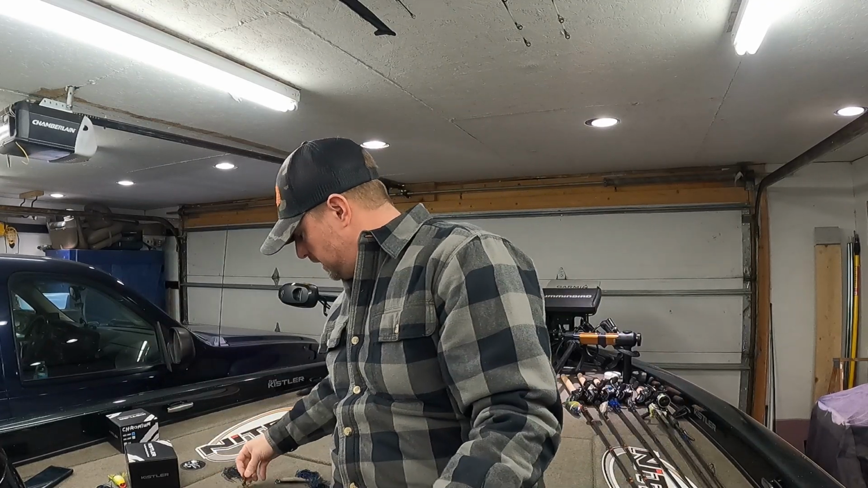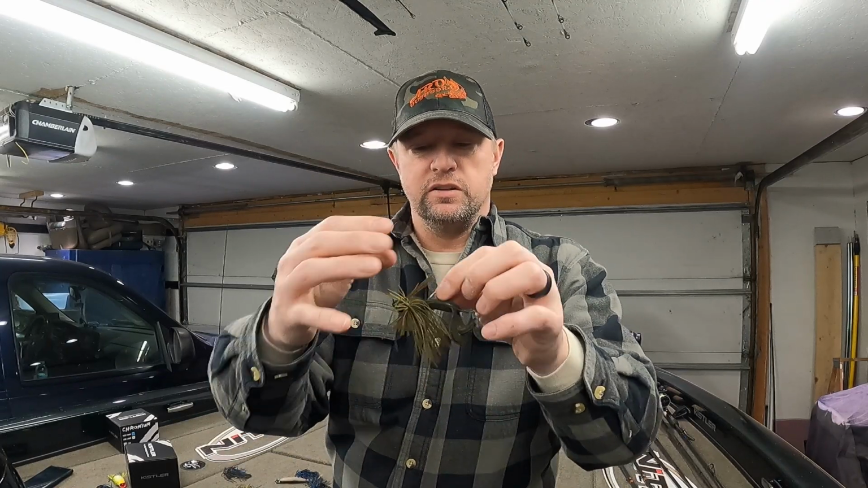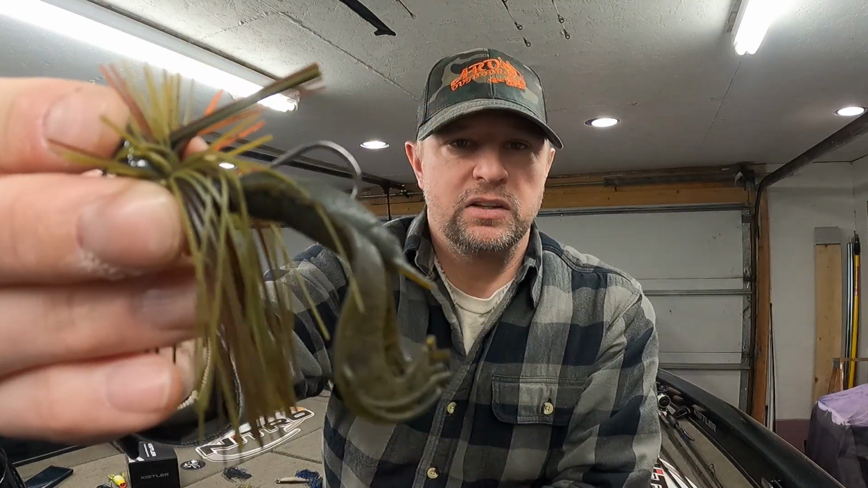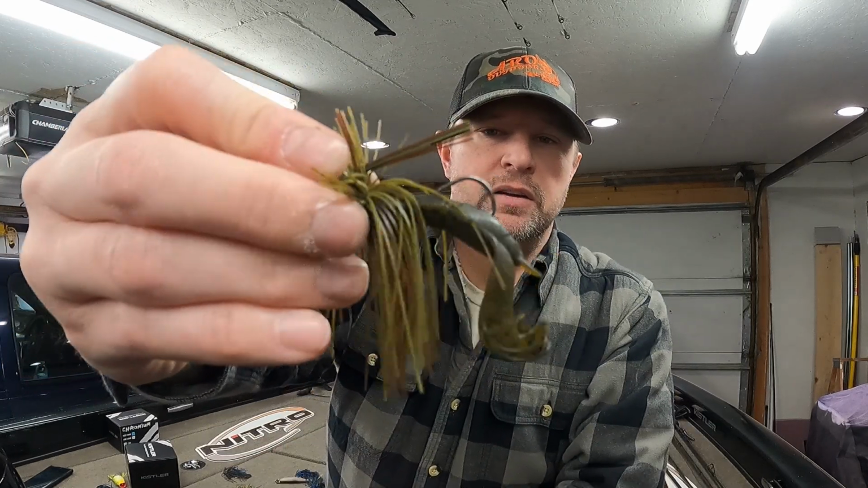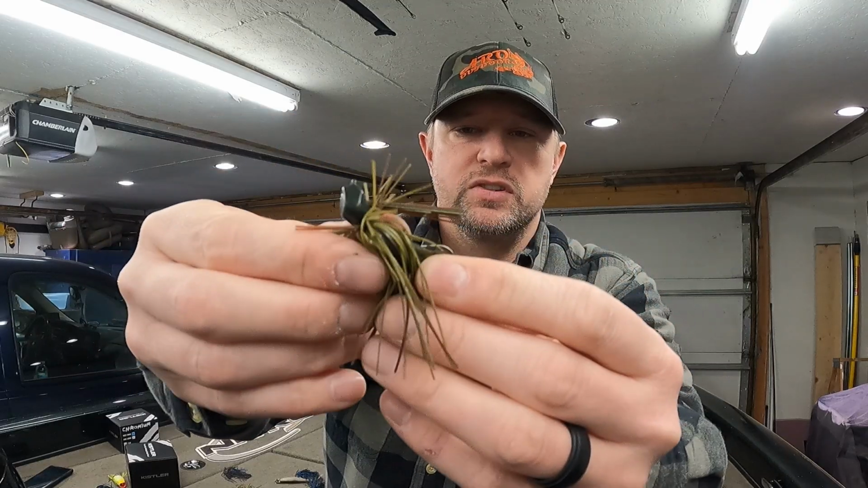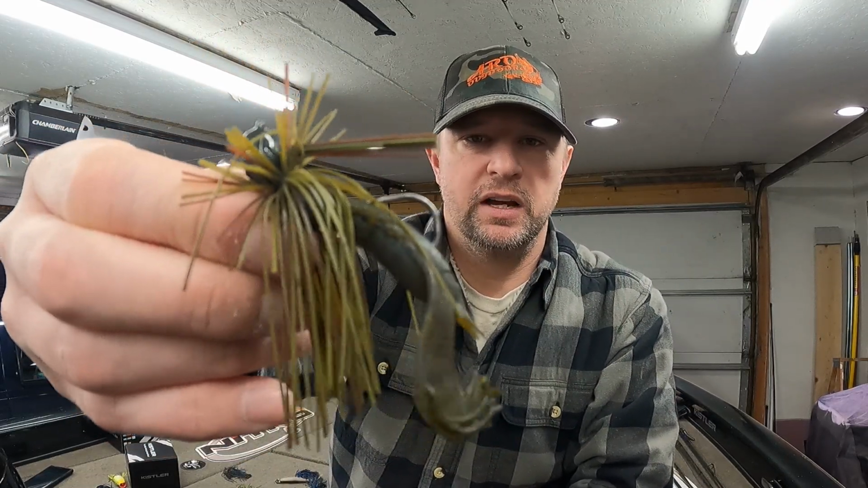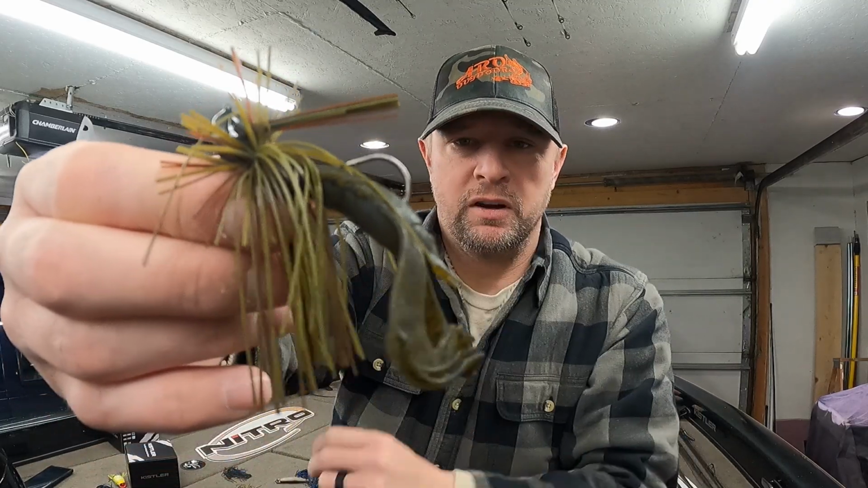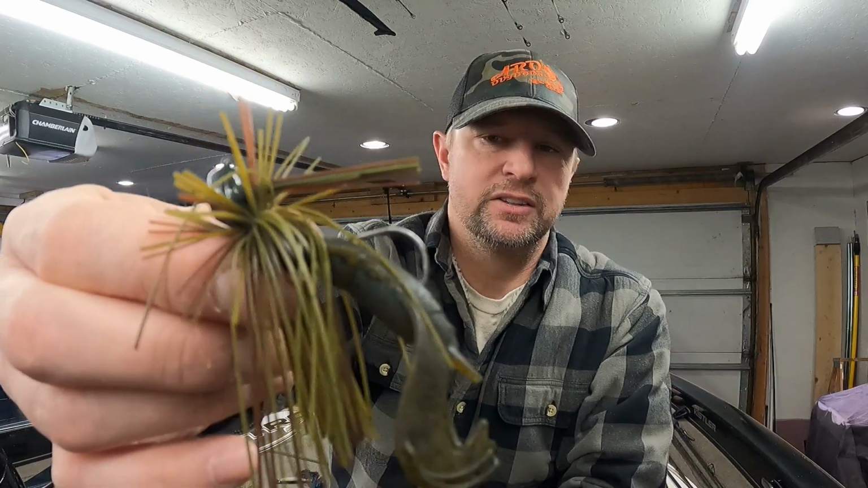My crankbaits and stuff. So, sorry, let me get back to the jigs here. Now you'll see, this is my finesse jig when I throw around docks. I've got the hook bent over, and I didn't have any super glue, so I just did that so I didn't snip the hook off. This is my little finesse jig that I throw for smallmouth around docks and cover, and over rocks, to see if I can get them to react.